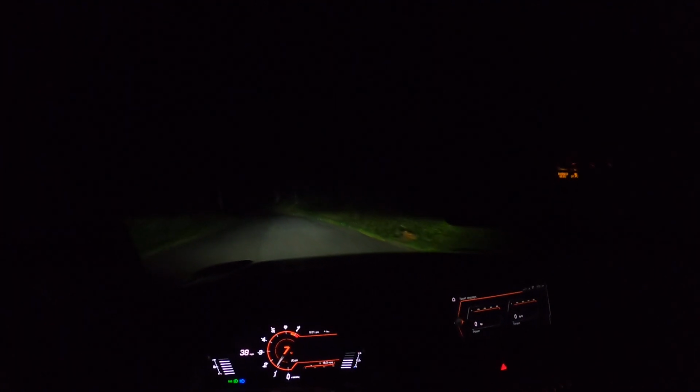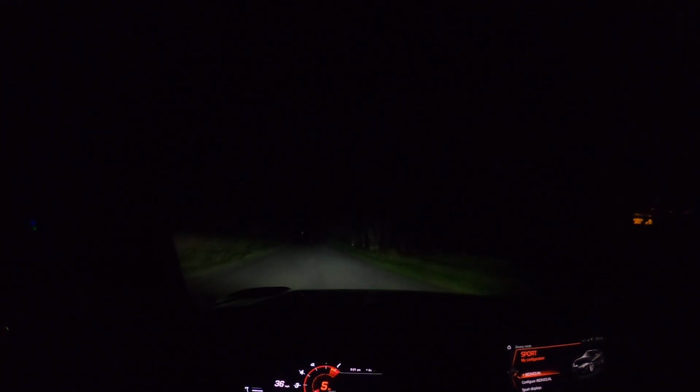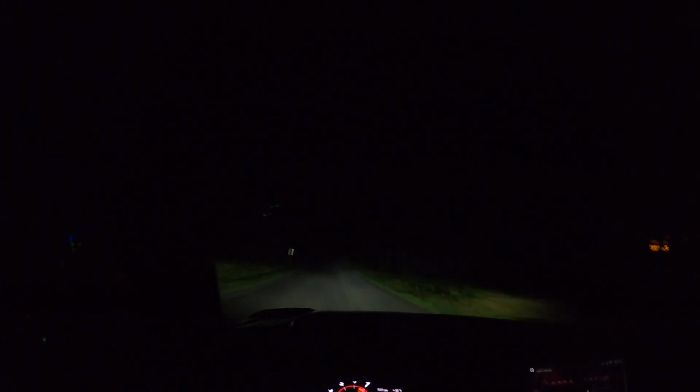So now we're gonna go on this back road here. Gonna put it back into manual mode so I can use the paddle shifters, put it in sport mode. Get a little pop.